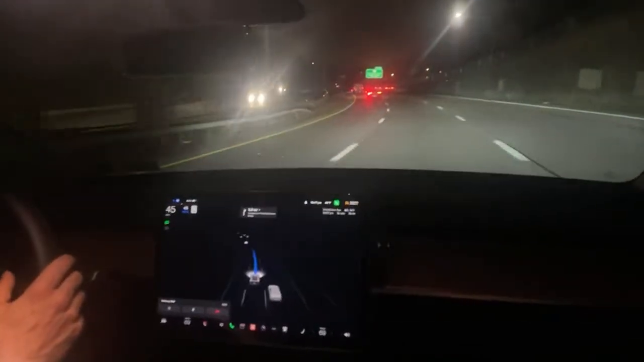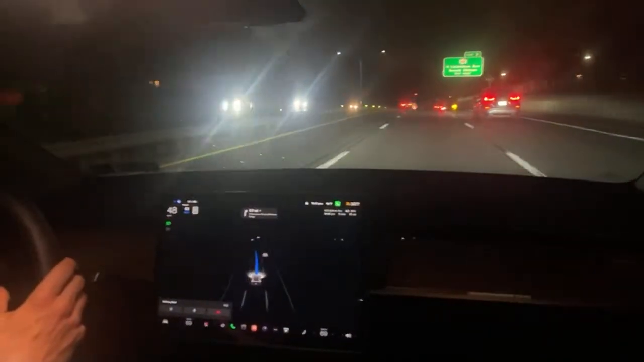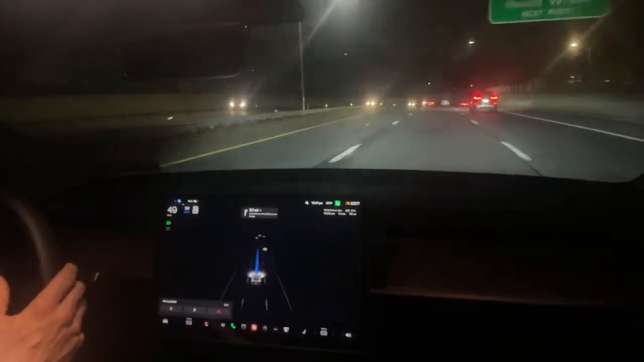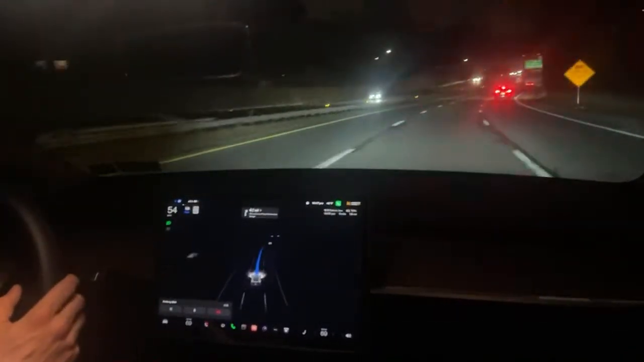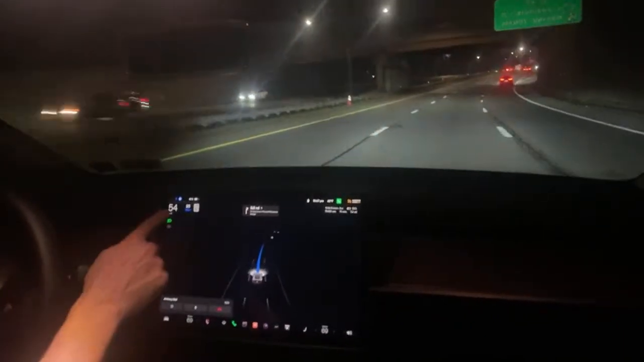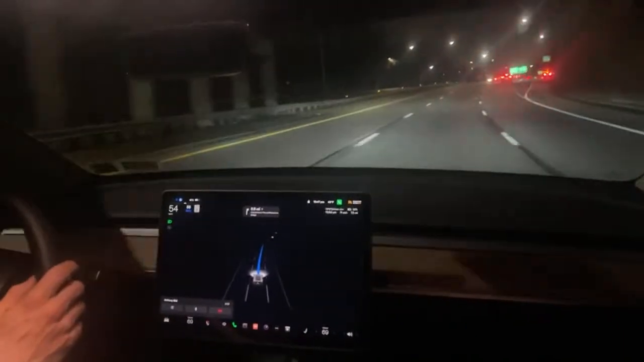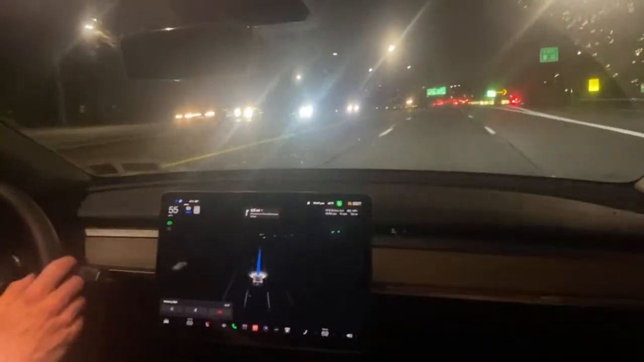All right, so we're going 45 max in a 50. I didn't notice that I had the max set a little lower. It didn't change when the speed limit changed. So I just spun the wheel twice in the upward direction, and it moved it up 5 miles per hour twice to the 55. Now we have a max 50 and a speed limit 55. This is why you have to always be paying attention.